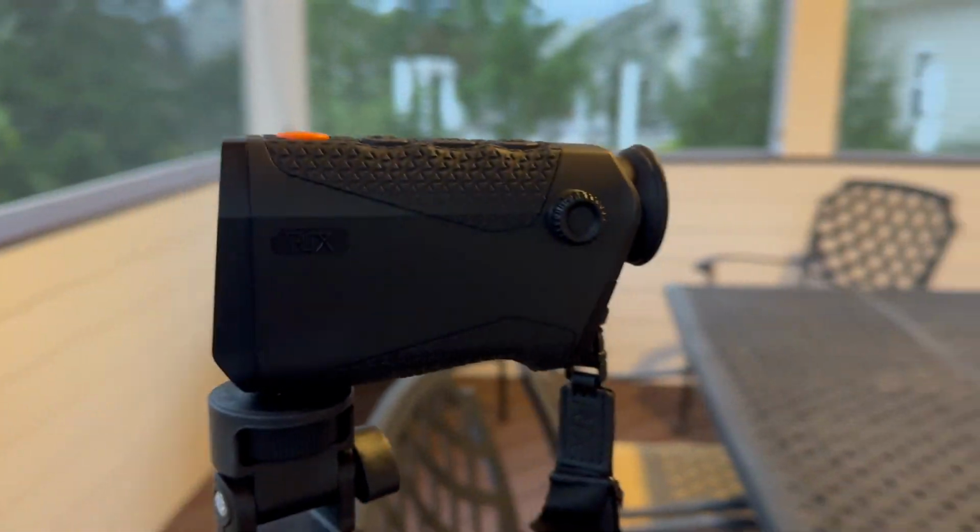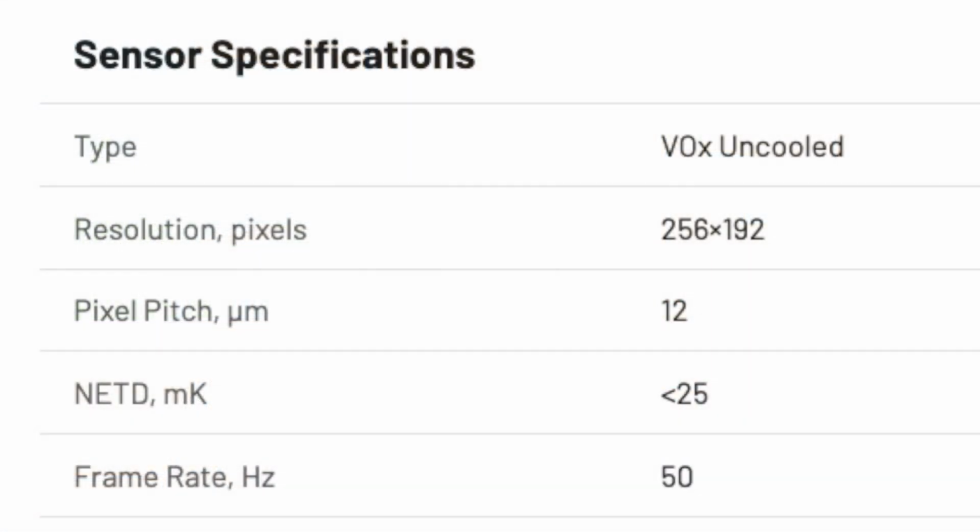Now let's go over the K2 specs, then we're going to get into some footage of me actually using the thermal imager. The resolution is 256 by 192. That doesn't seem like a lot, but you have to remember this is a thermal optic. It is not a video camera.